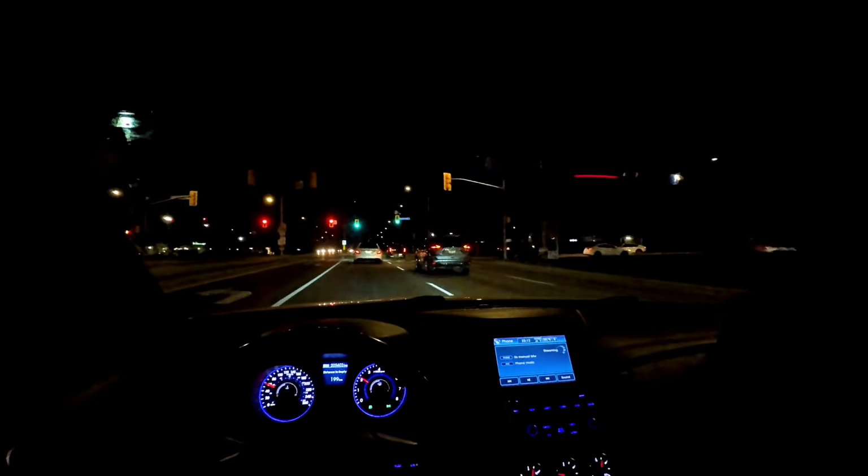But right now, I have to lock in and actually swerve in and out if I really want to show off my exhaust and the intake on this car. Now obviously I'm not gonna do something so crazy, but I'm gonna have to be the average car guy here and actually show you guys how I drive.